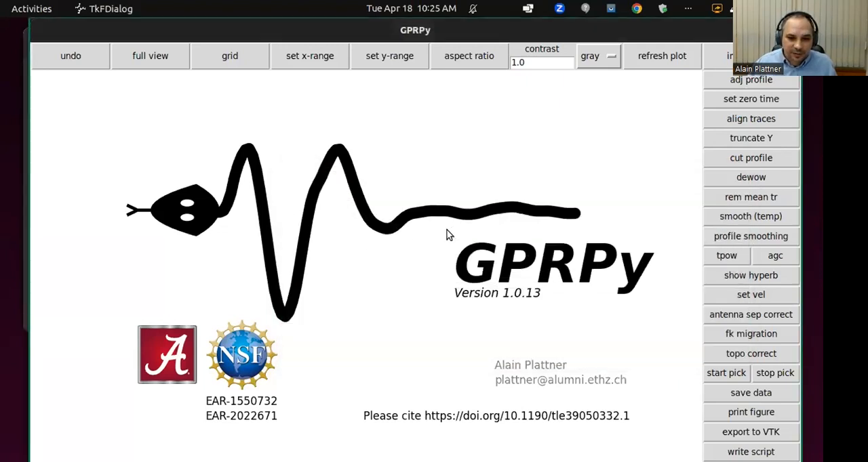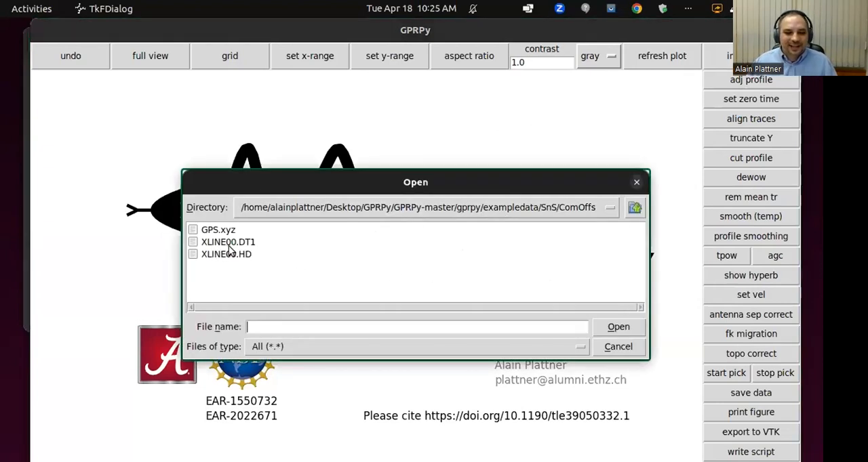Let me quickly open this one just to show you how. Oh no, sorry, I didn't want to open it. I thought I was in the, okay. I'll do that a moment later.